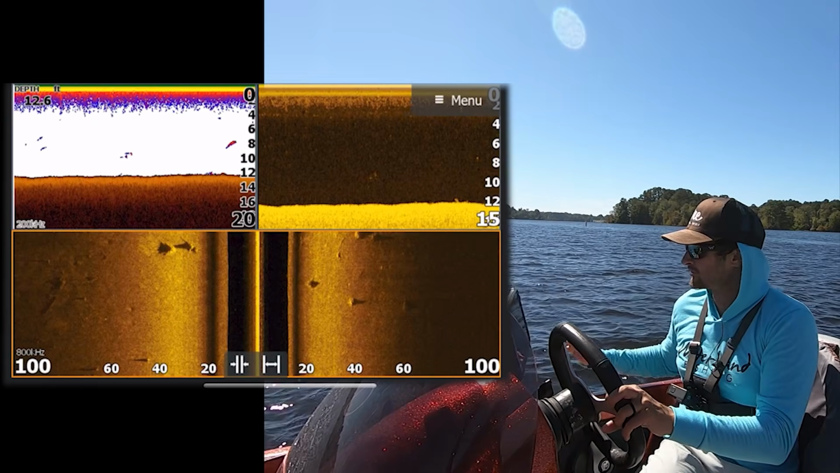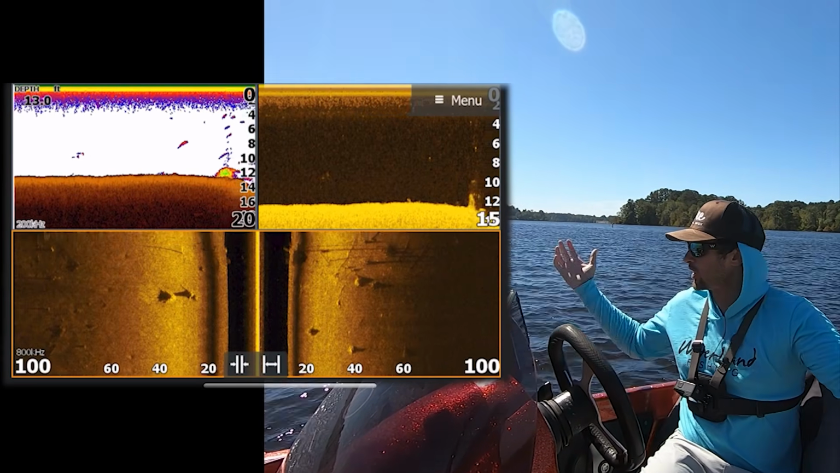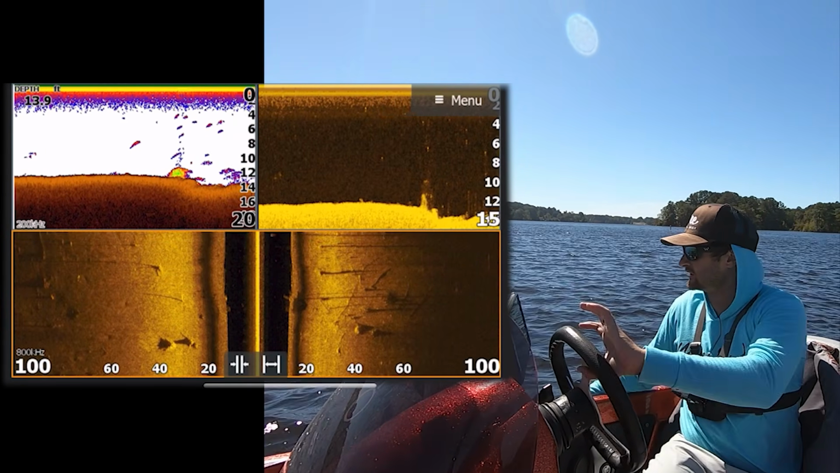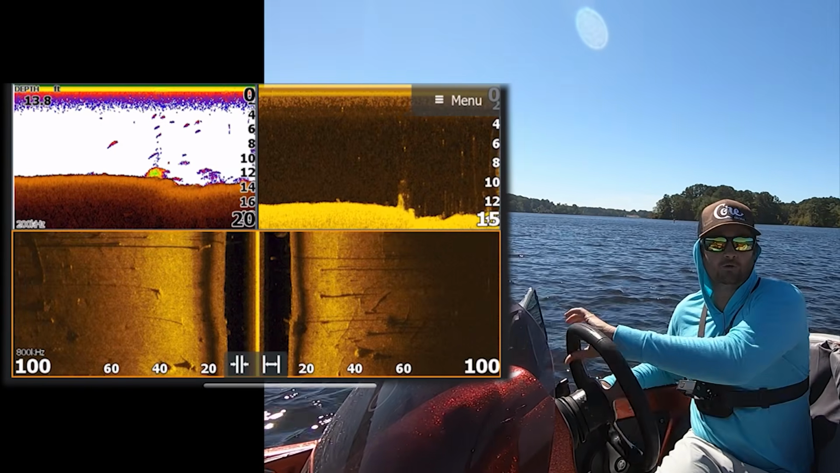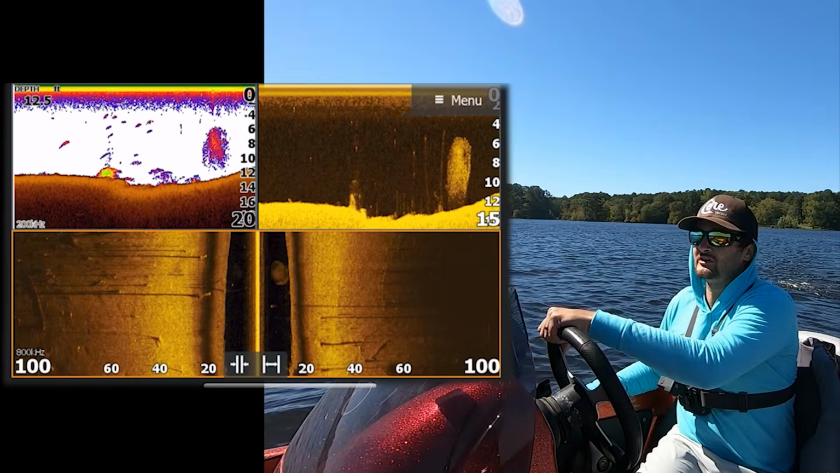irregularities over here, guys. So hopefully this helped you see what I was seeing, and what to look for. Look for something different. It's actually getting deeper right there. We're starting to get a little deeper. You're seeing some wood. There's some more bait. I might go catch some of these fish.